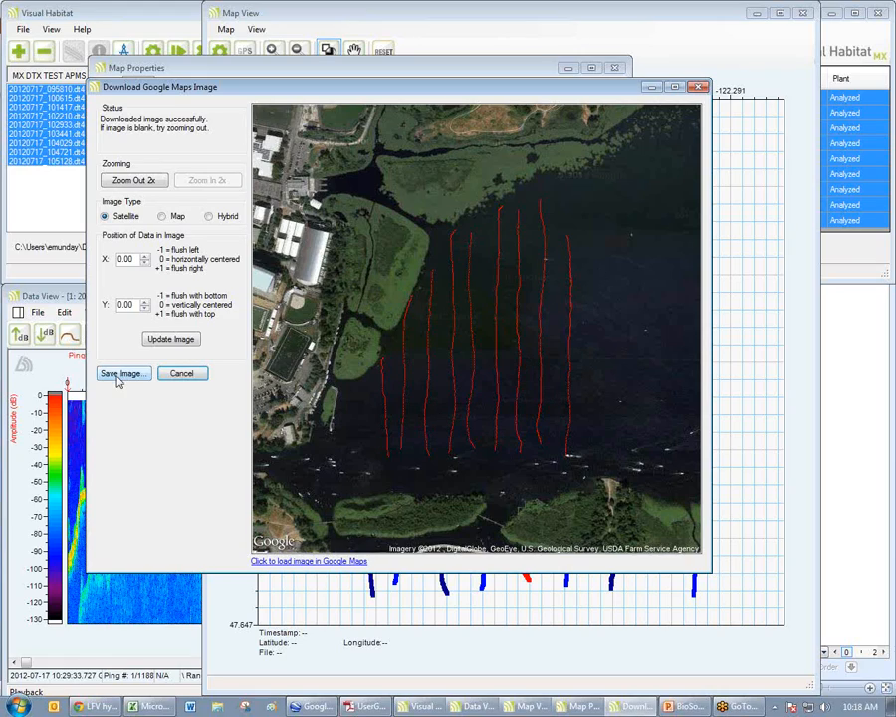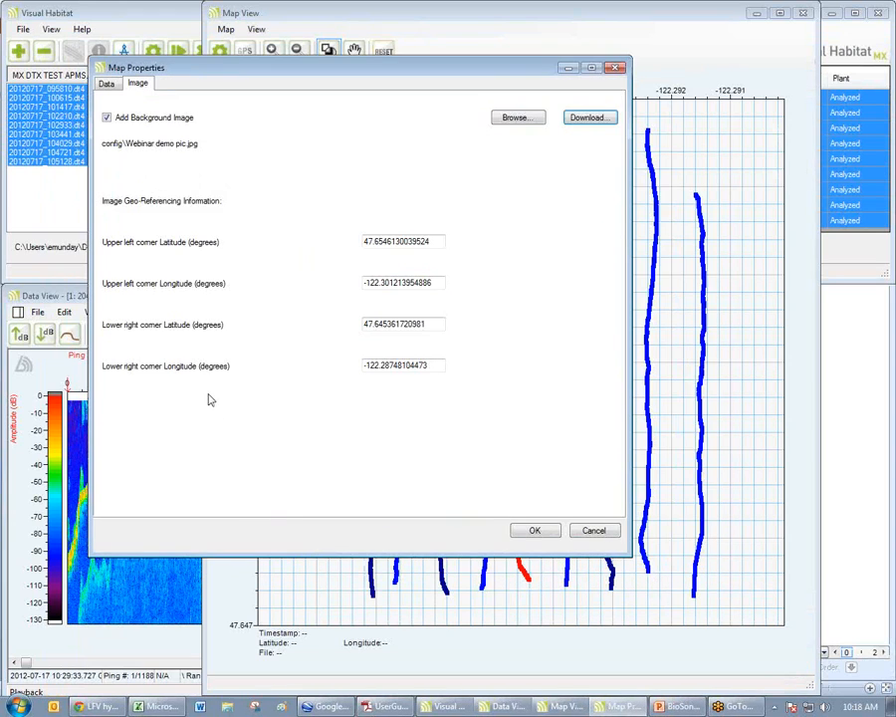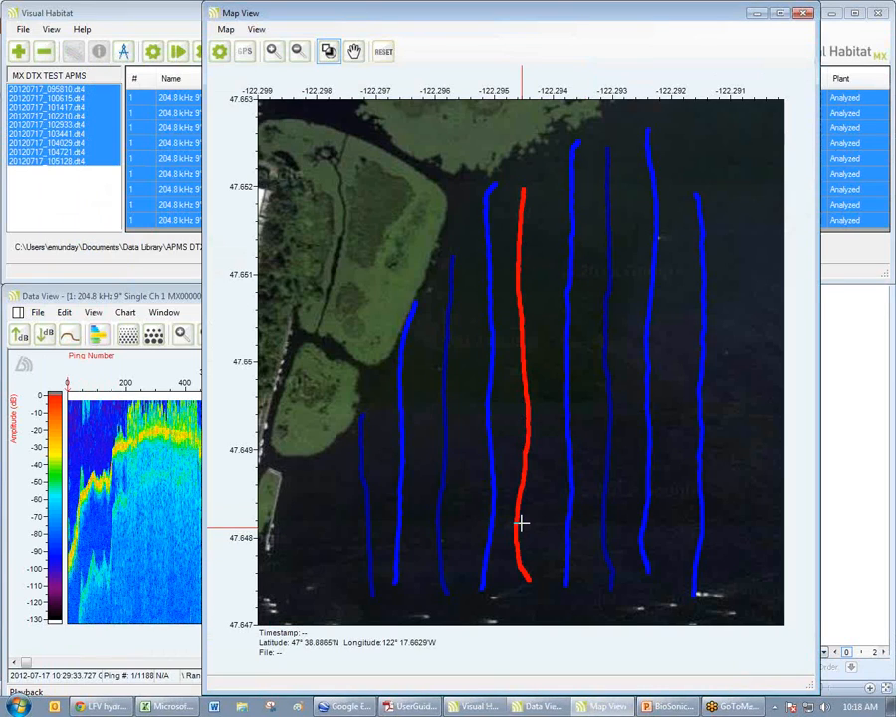I like the imagery. So I save. I will save it as webinar demo pick. And now I apply the image to my map and say OK.